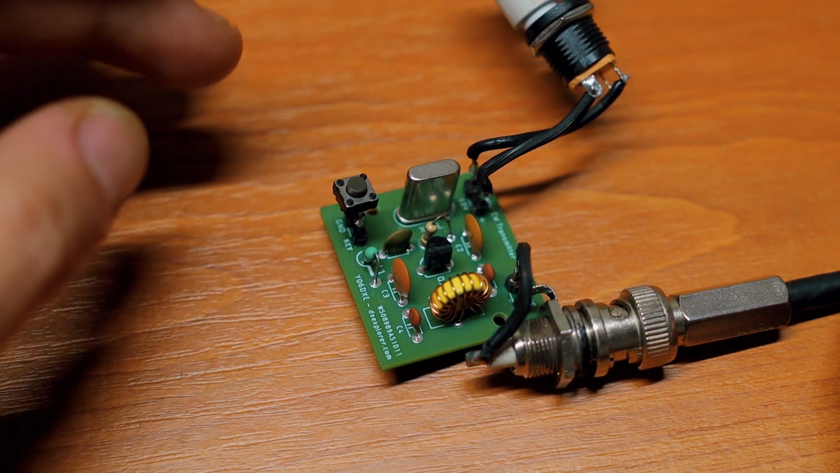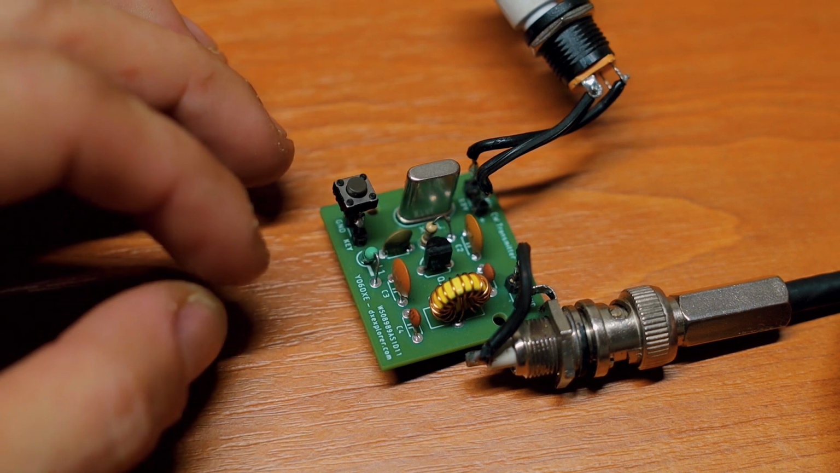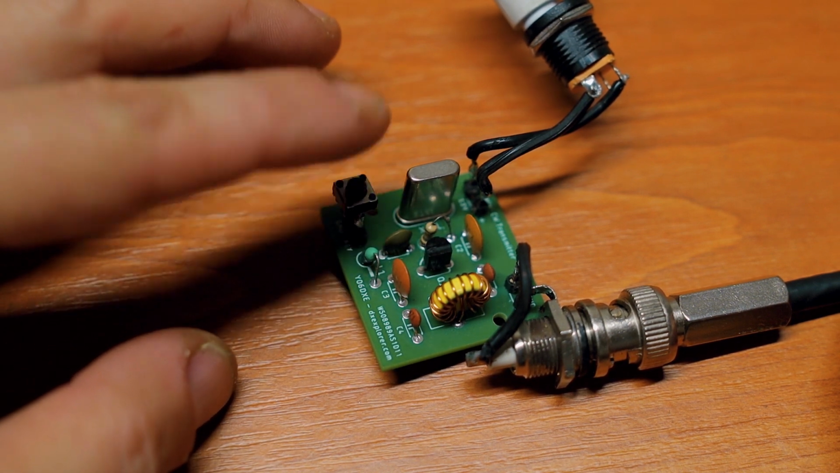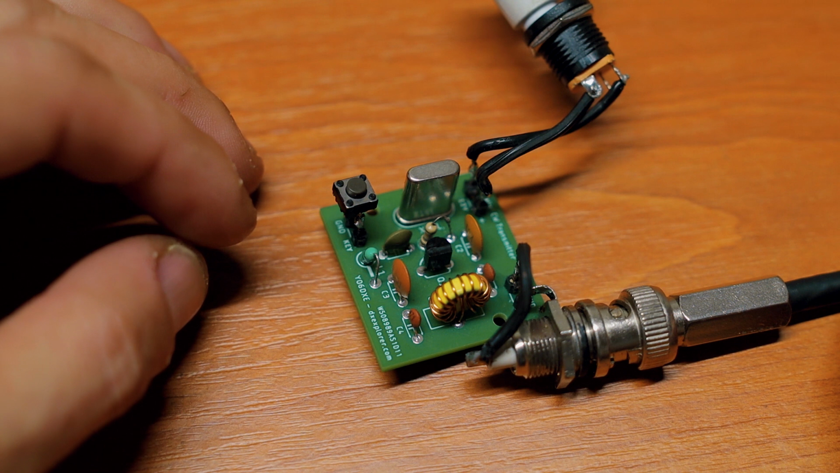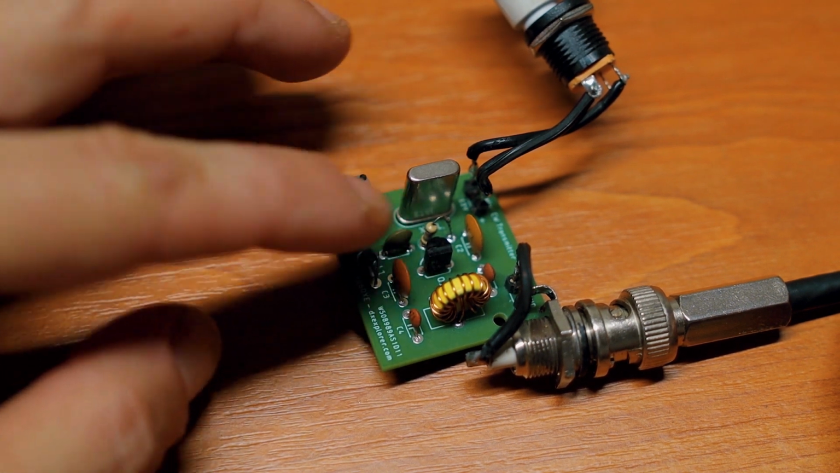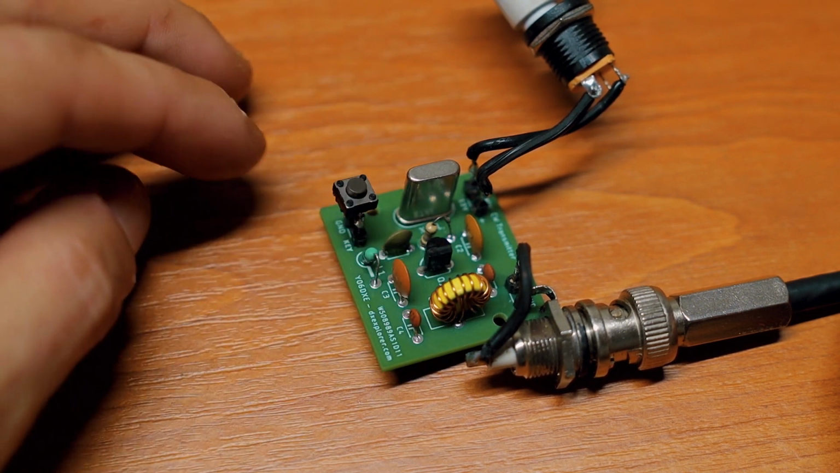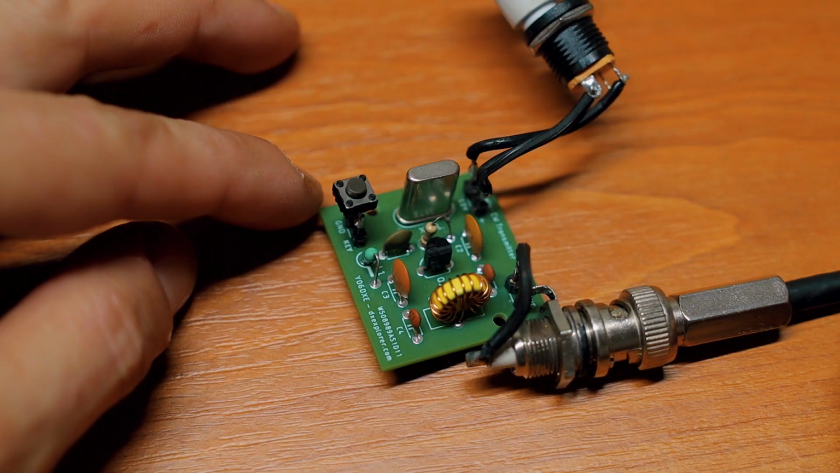The reason why I keep saying in the blog article regarding this transmitter not to keep the key down continuously for too long is that you will end up burning the transistor. So let's put the camera on this one, start transmitting, and we'll see how hot this transistor can get.